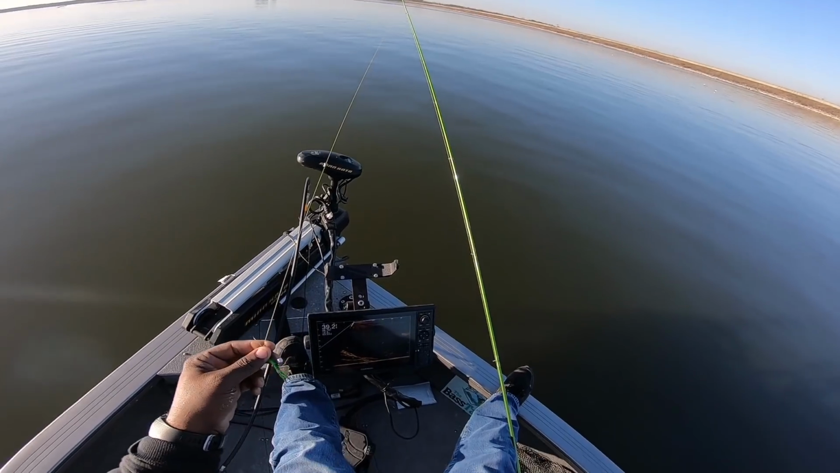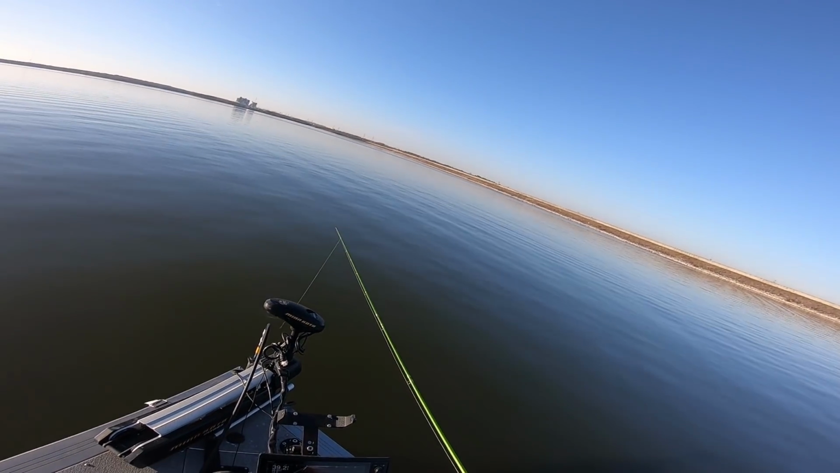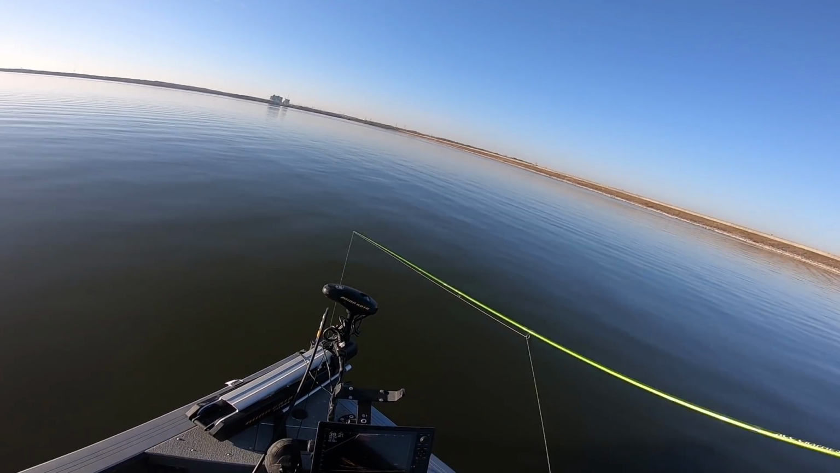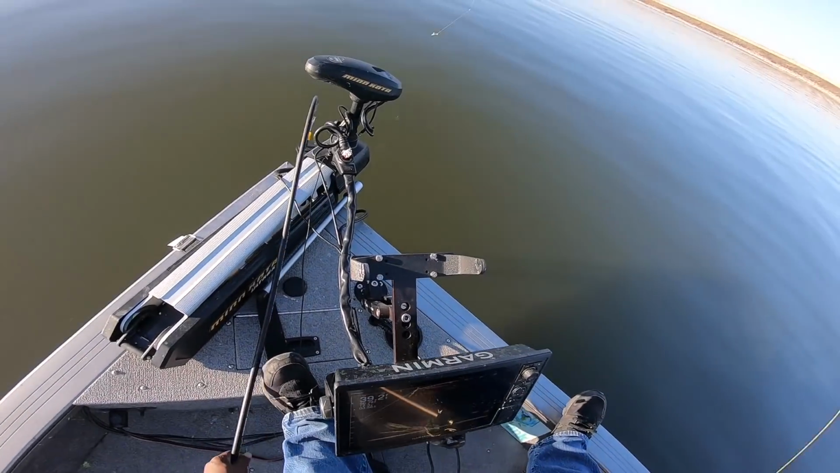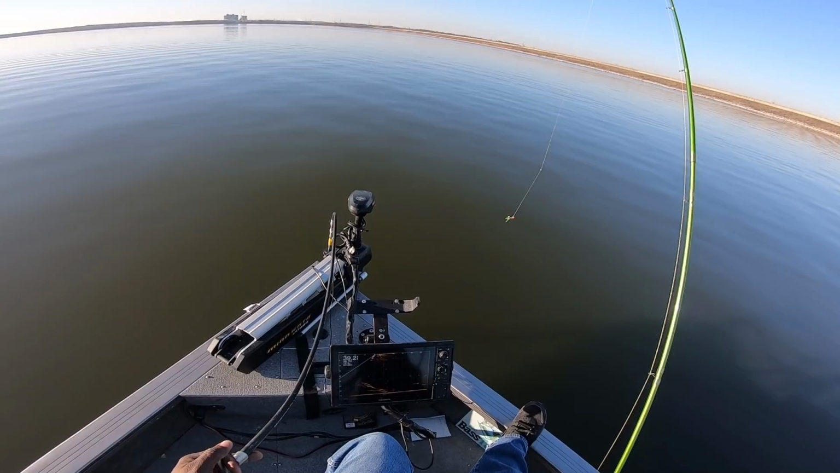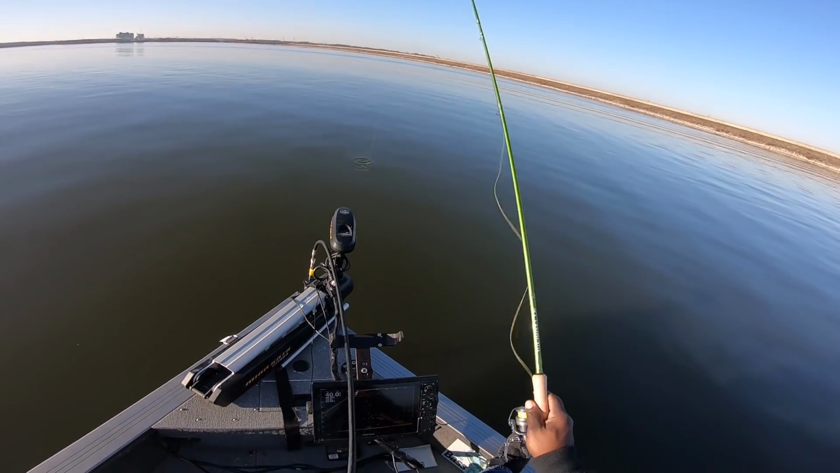We're going to see if we can drop down on a few of these fish that I'm seeing on this Livescope. We don't have any wind out here, so the Ultrex is going to be searching. One thing about those Ultrexes, man, they don't do very well when there's no wind. So we're going to work with what we got and see what we can get. Get him on down there and see what happens, man.